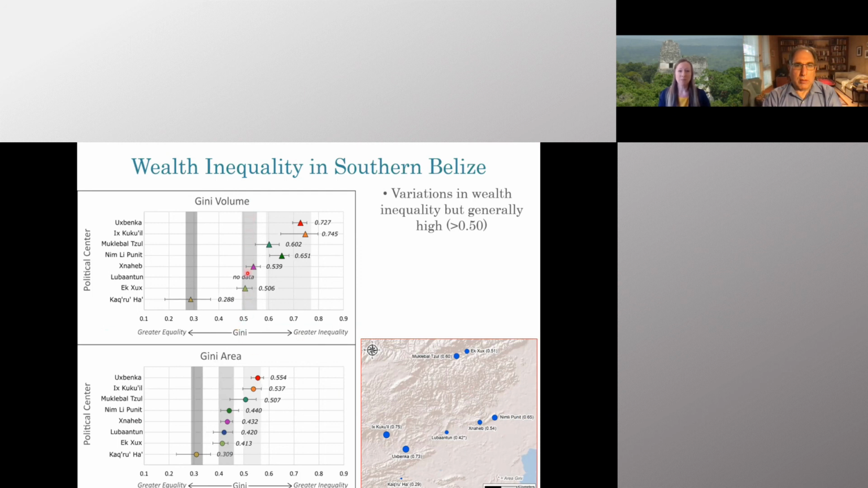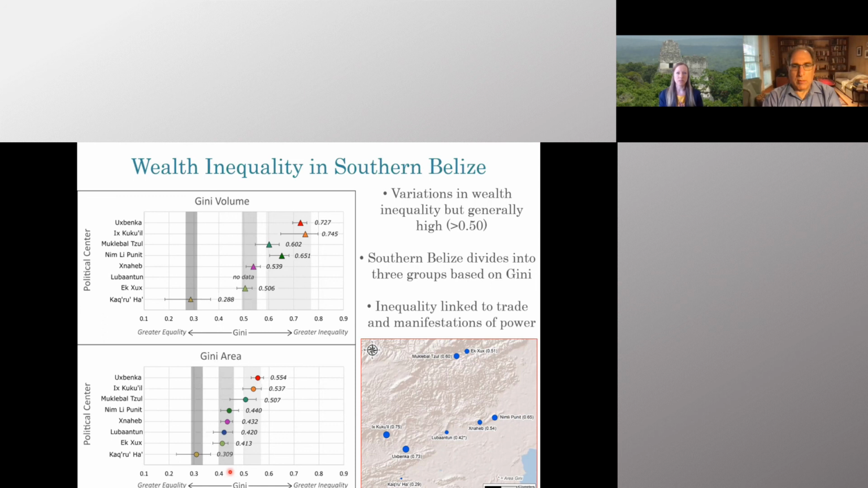Most of them are above 0.5, with the exception of Kakruha, which is a small hamlet located down in this region. Also, that southern Belize divides into 3 distinct groups based on Gini, and this is especially noticeable in the area Gini calculation. And again, that we believe that inequality was linked to trade and the manifestations of power, and this in part was done through a social network analysis of least cost paths.